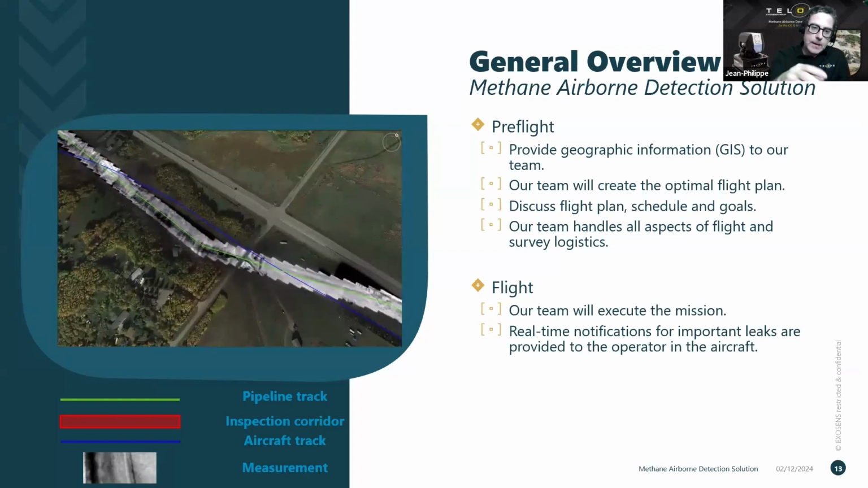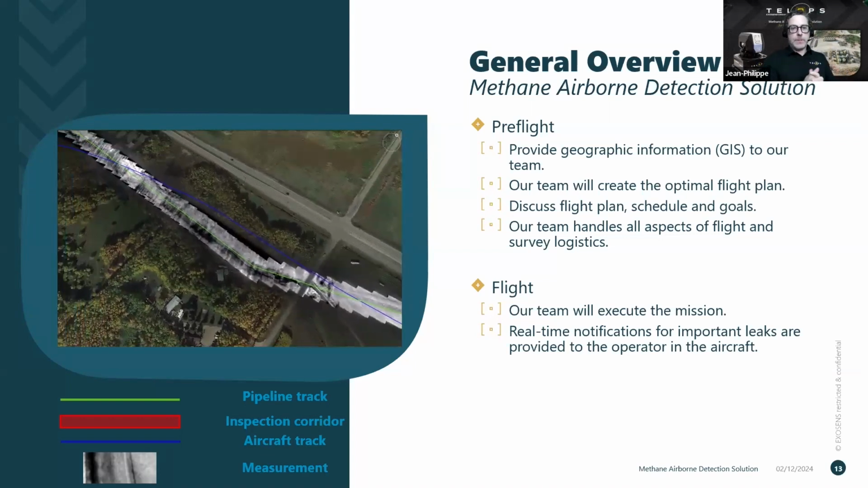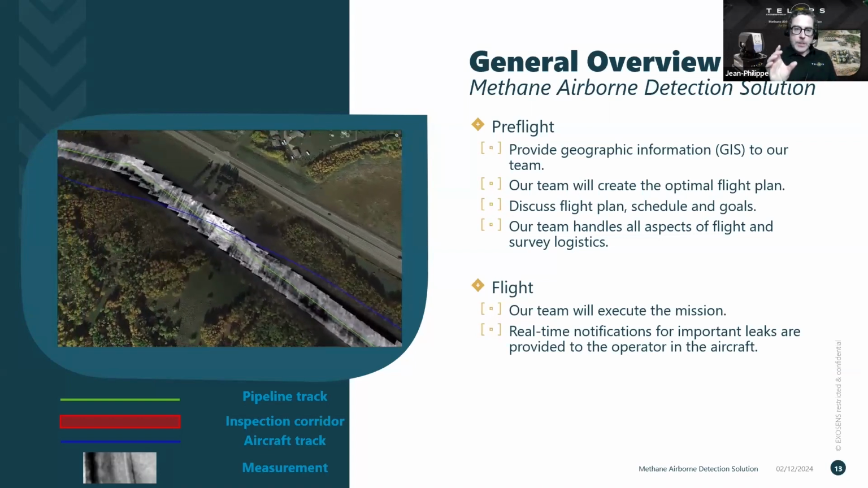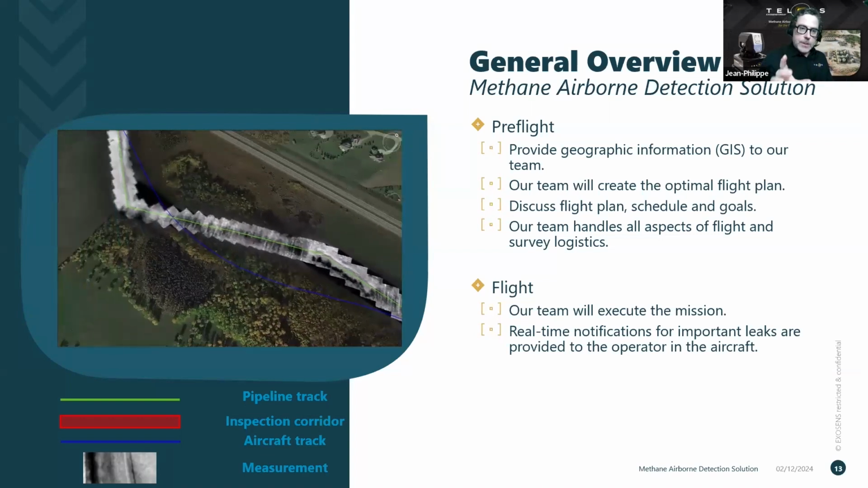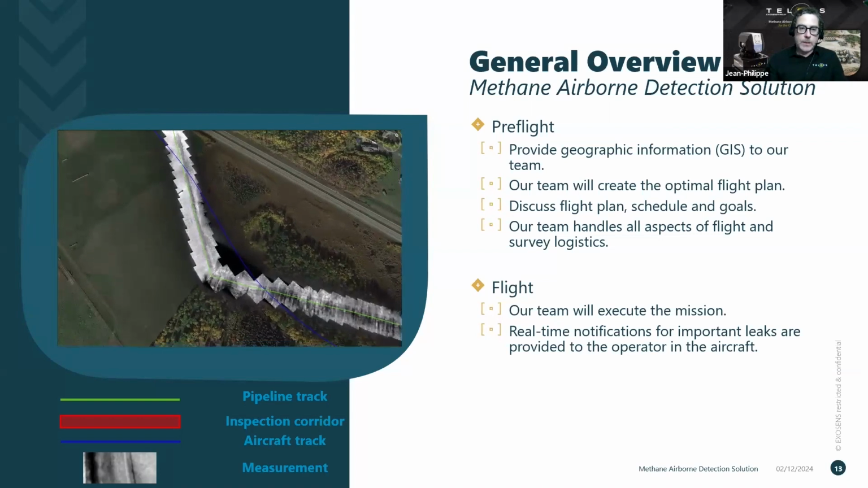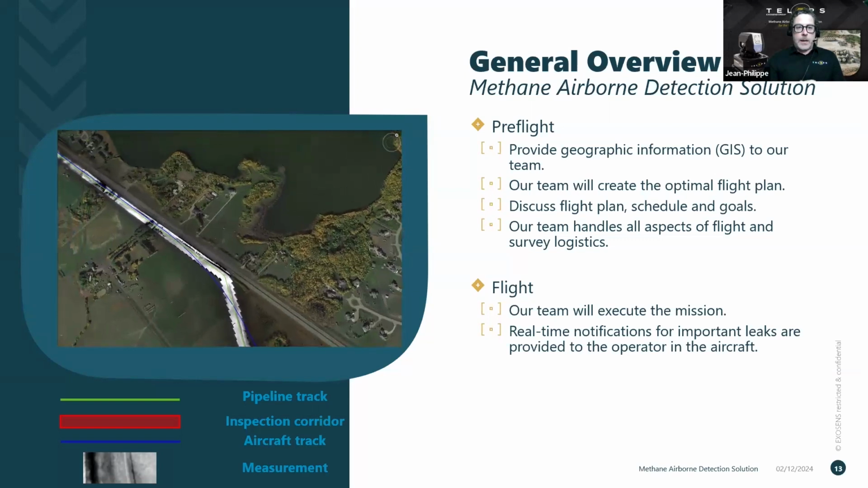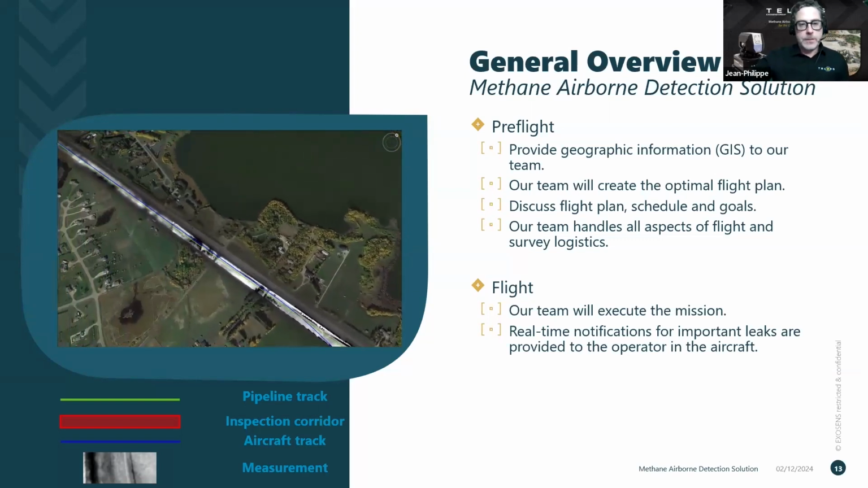So over top of that, I put in the individual images that were collected with our HyperCam sensor. You can see each one of those images is right on top of the green pipeline track with completely 100% overlap. So there's no spot on the ground that we've missed.